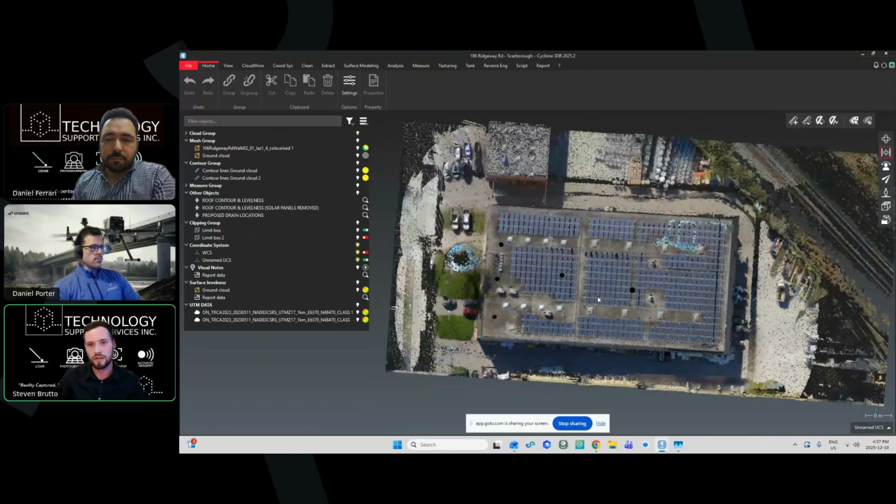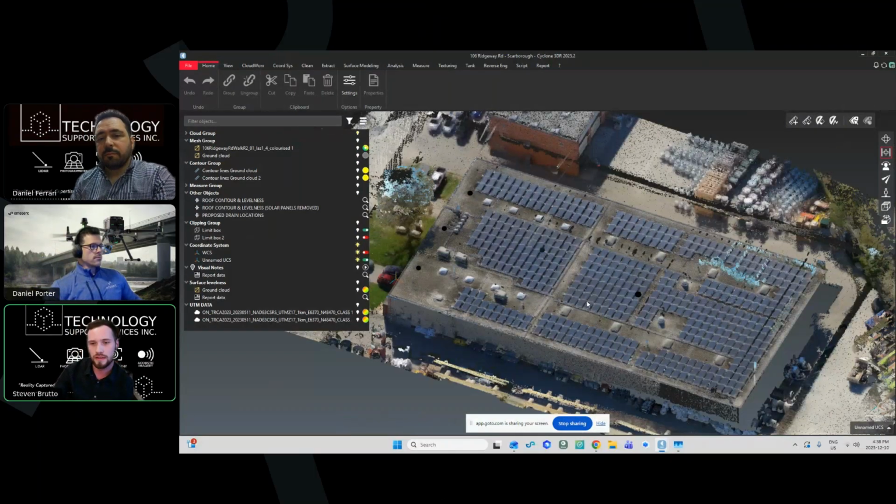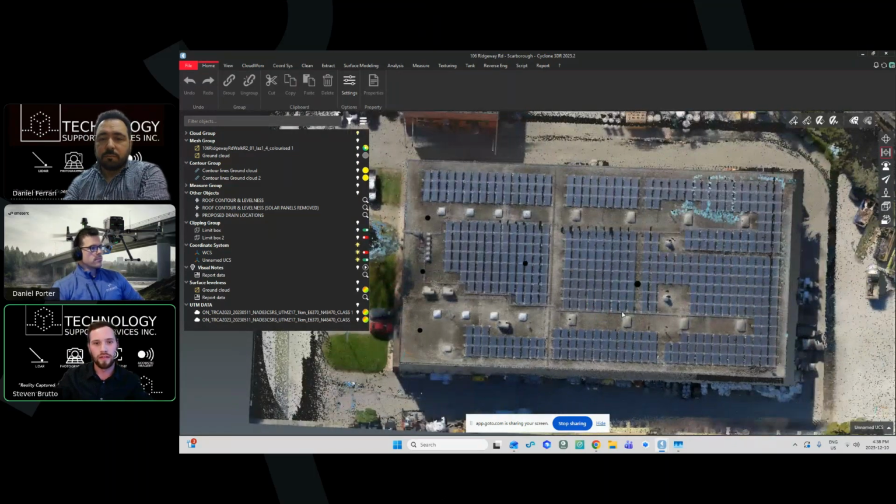So this was a project with a roof that was just littered with solar panels, and they had some issues with ponding. It was a contractor to client relationship, and we got brought in separately just to assist. Their solution was to add drains in the areas that are ponding. But because of the solar panels and some difficulties on the visible side of the roof, they didn't really know how to find the areas that were best for that.